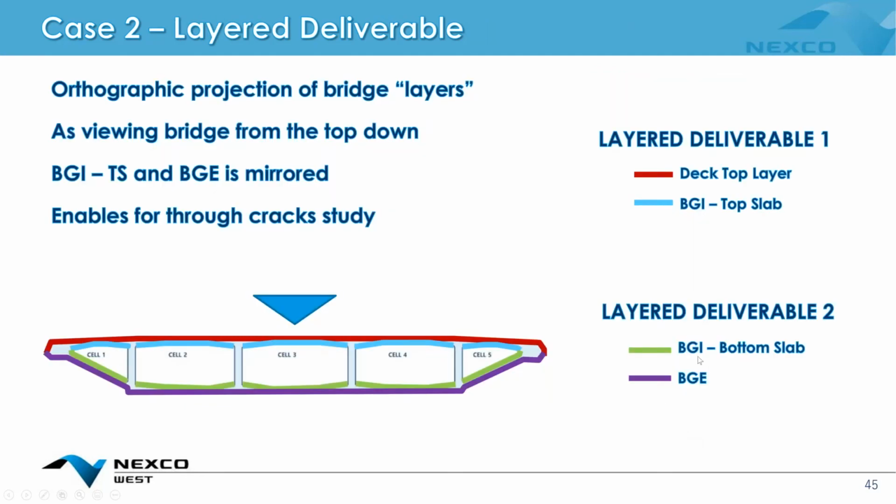So the next kind of sexy deliverable we generated for the box interior and the various other structural layers was a layered deliverable, which basically projected the deck top, the box girder interior ceiling, the box girder interior floor, and then the exterior soffit, all on top of each other.